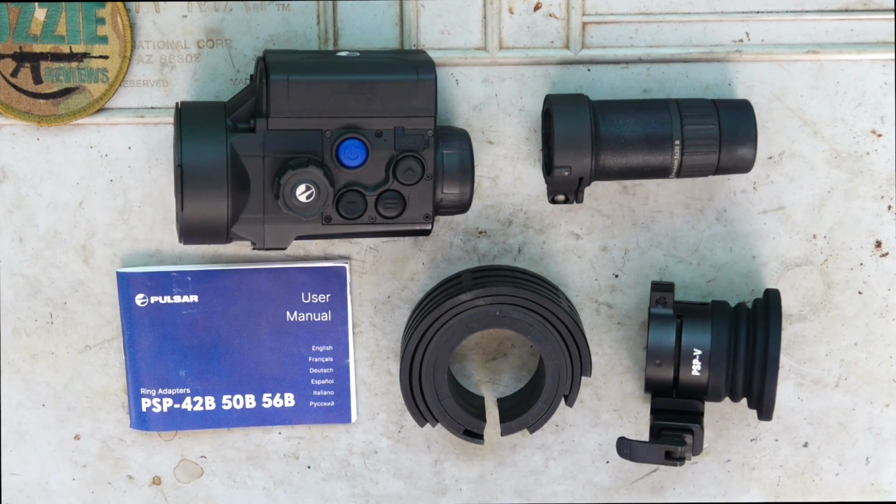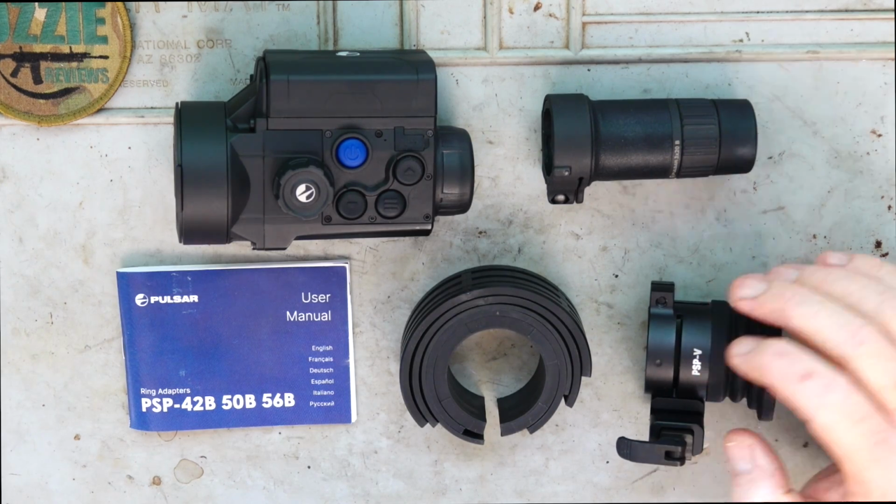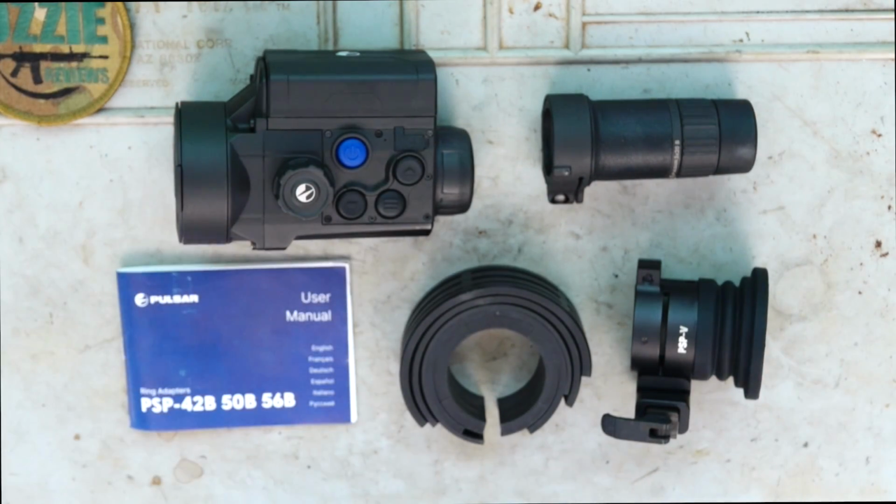Now, depending on how you want to attach this to a day optic will depend on the actual adapter that you get, okay? The first one here is a PSP-V. That's got a Picatinny or a Weaver attachment at the bottom there. So if you had a full-length rail, for example, like an AR or straight pull AR equivalent, you could use that.